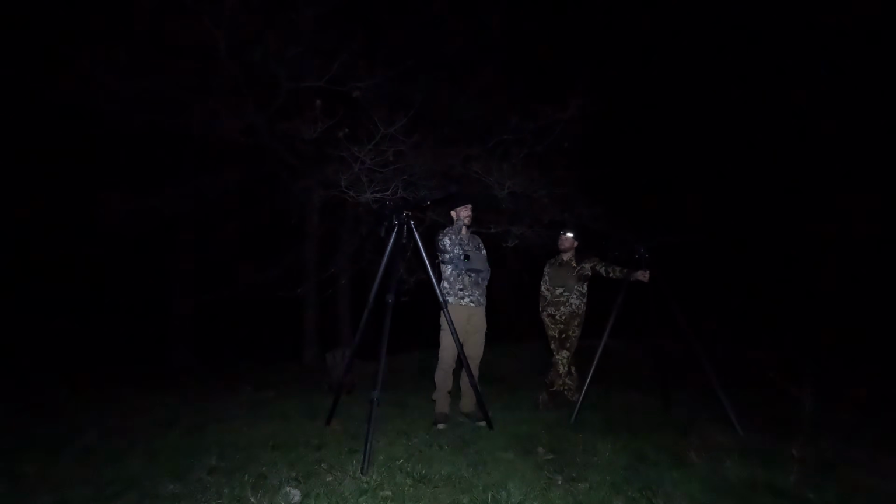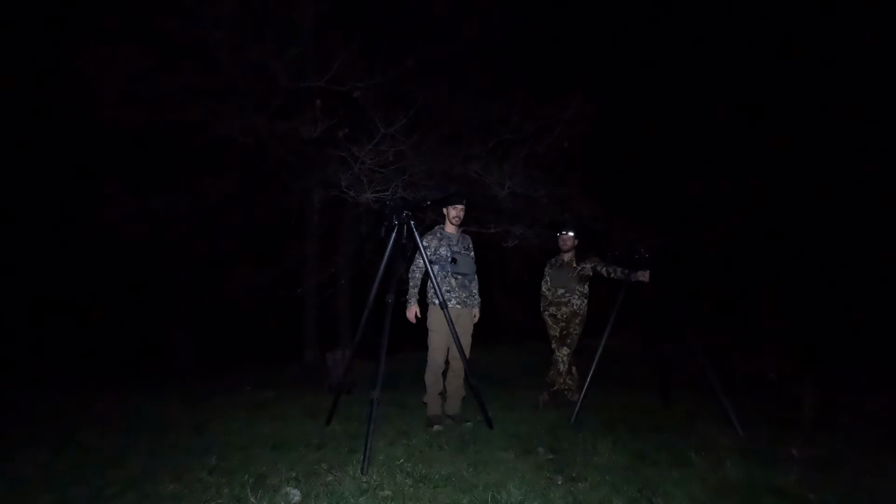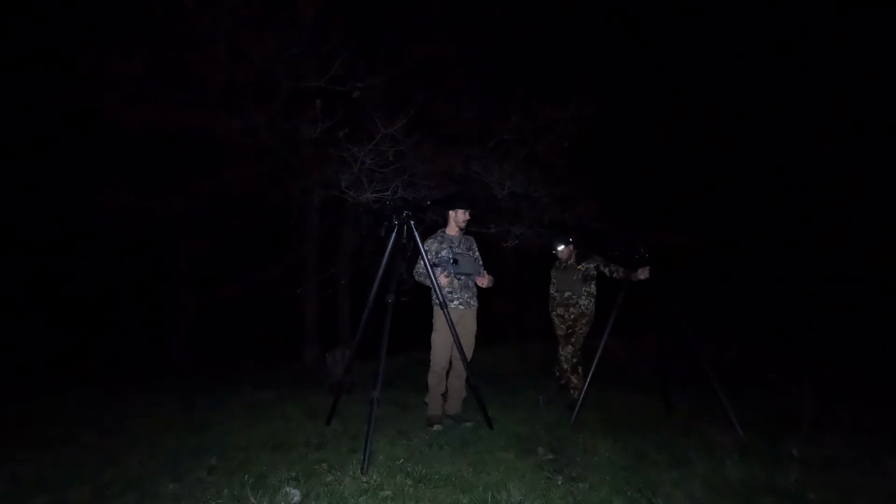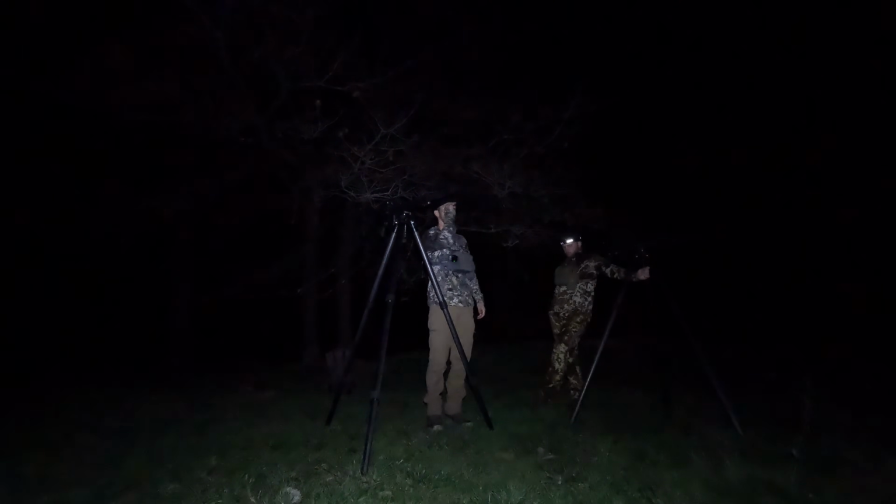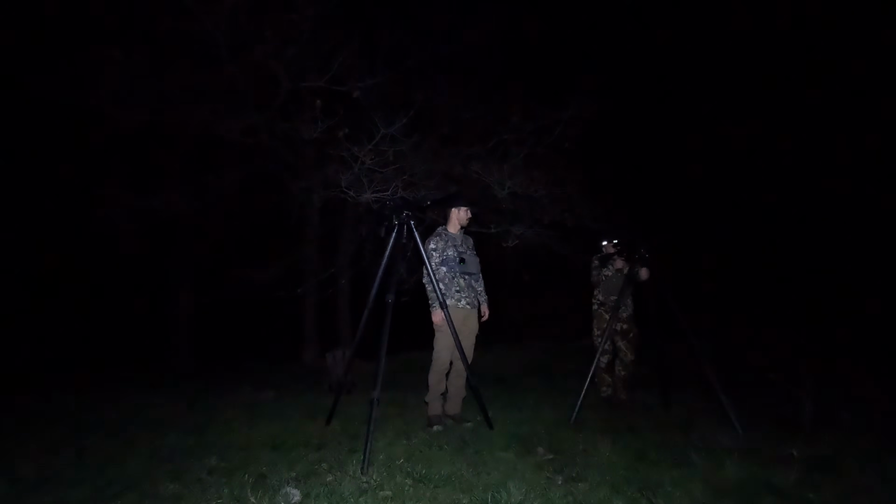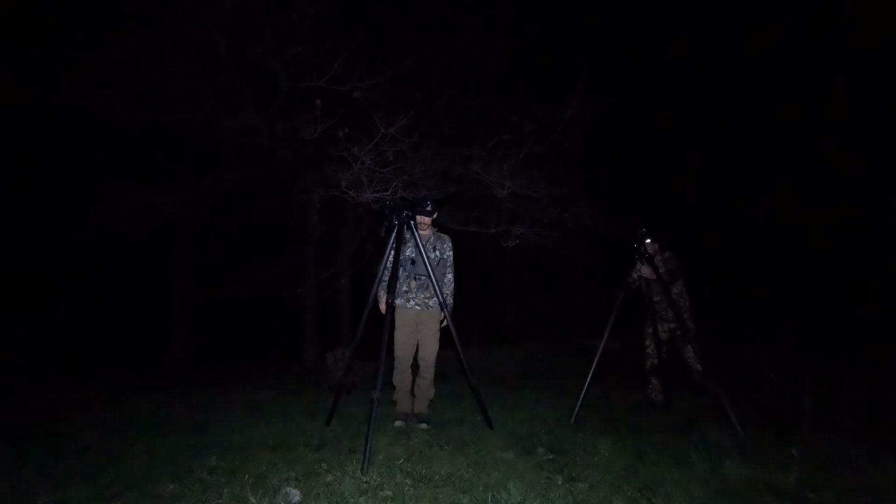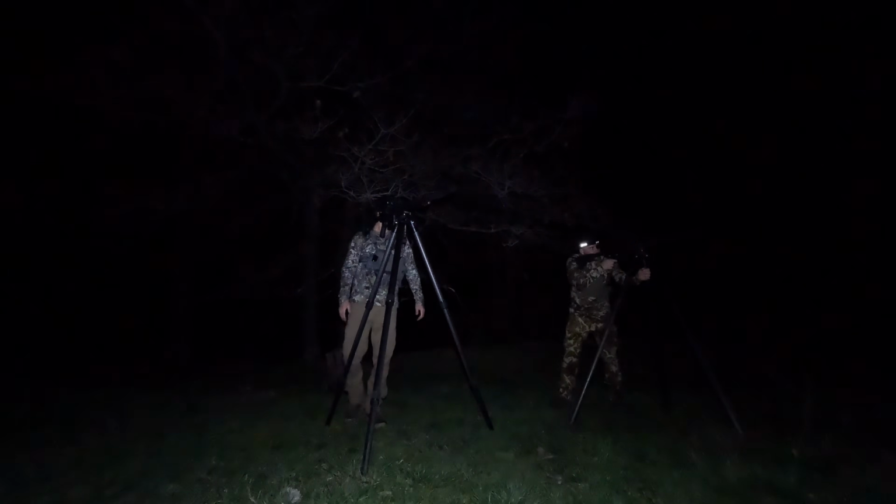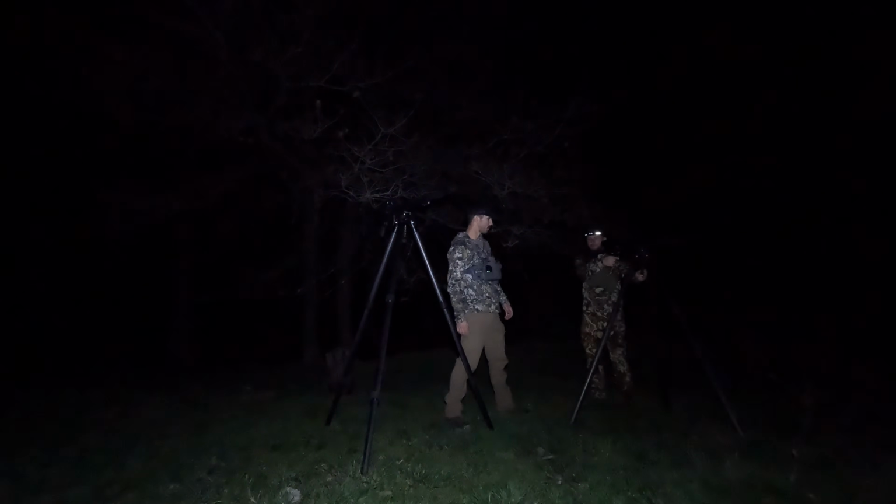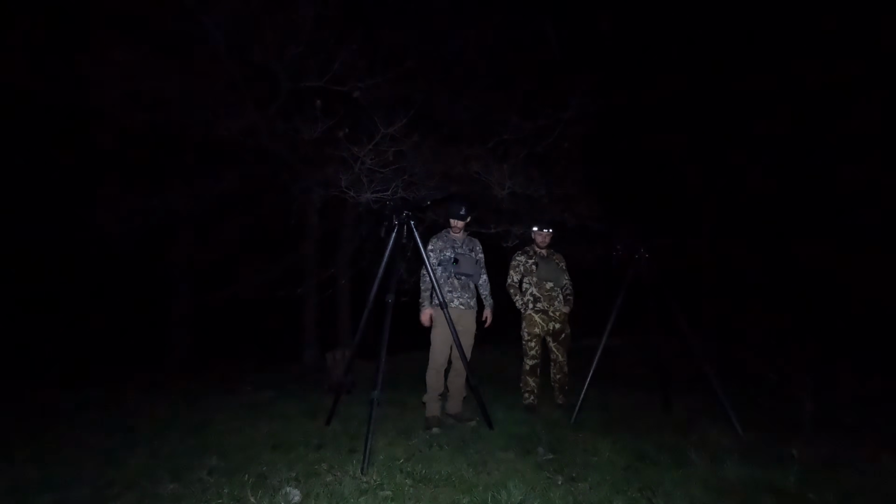Either way, with a hand scanner you could sit here and with minimal movement scan 360. And the last couple nights, and the last couple videos, whenever I go out by myself, that's huge for me because you can scan so much more by yourself and with minimal movement. This isn't a lot of movement, which we usually scan slower than that. But like he's showing, if you're scanning behind the gun, these legs stick out and it's a lot to maneuver around, and it's a lot more movement. And if you've got twigs and brush at your feet, you may be scanning this way and see something and snap a twig. You just got to be super smart on how you're going to do it.